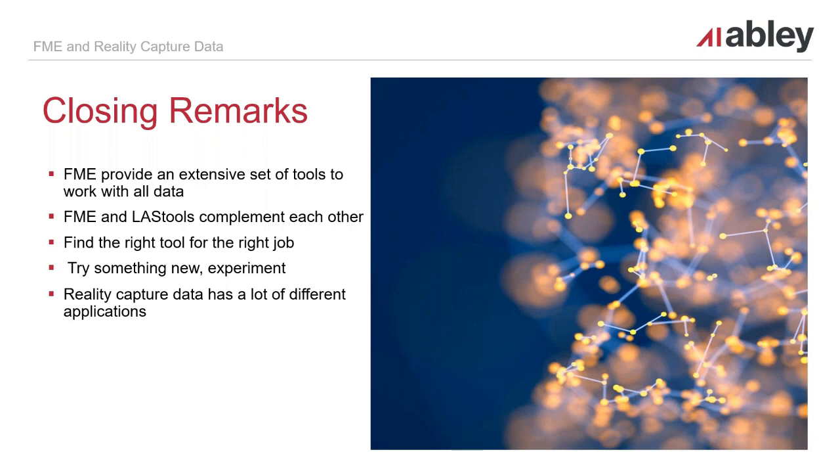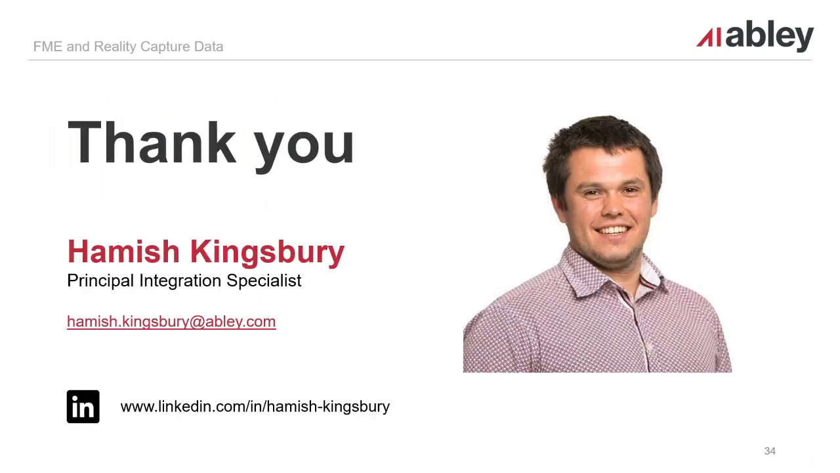You might be working for a power company or working with a power company, and their use case of reality capture data is completely different to an engineer or a transport logistics company. But the information that we can capture can be really, really valuable. And that really sums it all up.